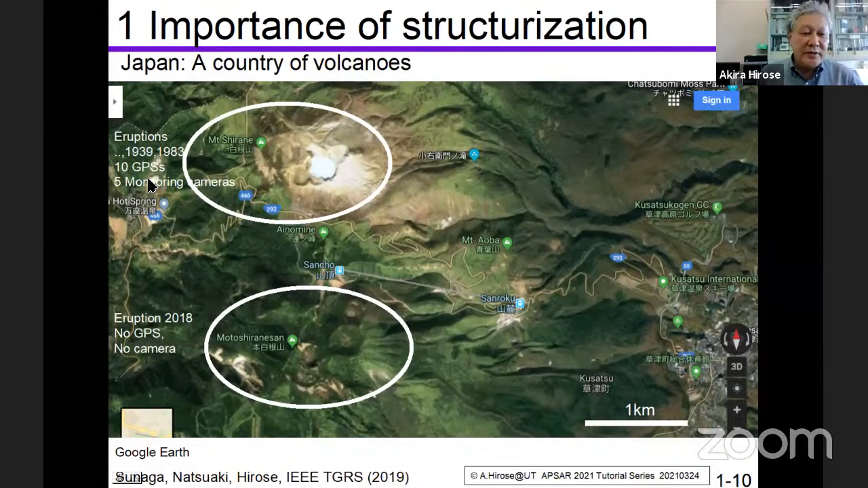And the government decided to put GPS equipment, 10 GPSs and 5 monitoring cameras around this mountain. But this time, 2 years ago, another one erupted, Moto Shirane-san.